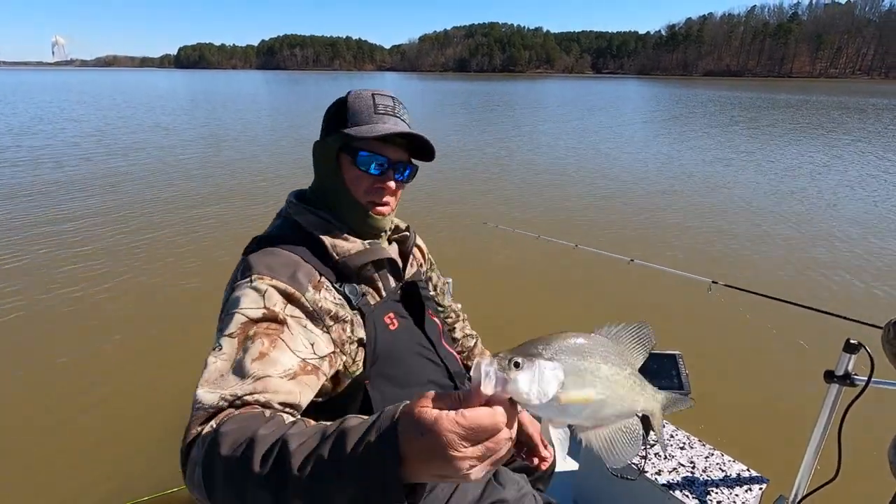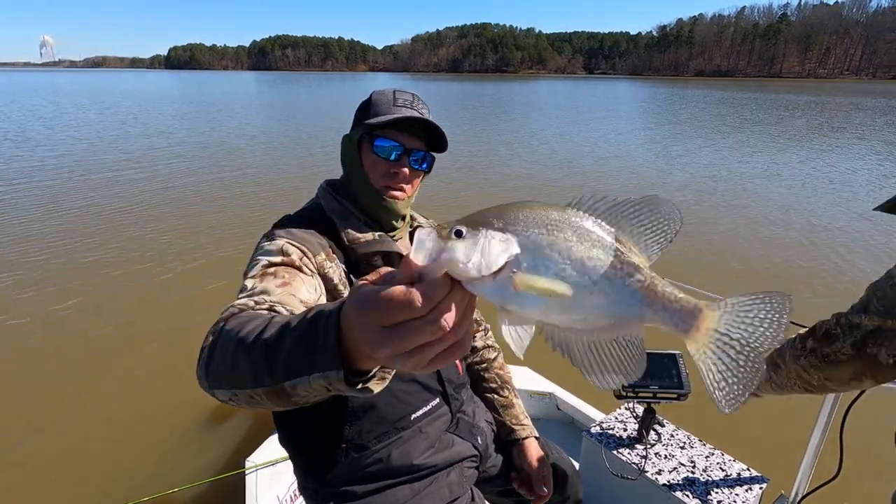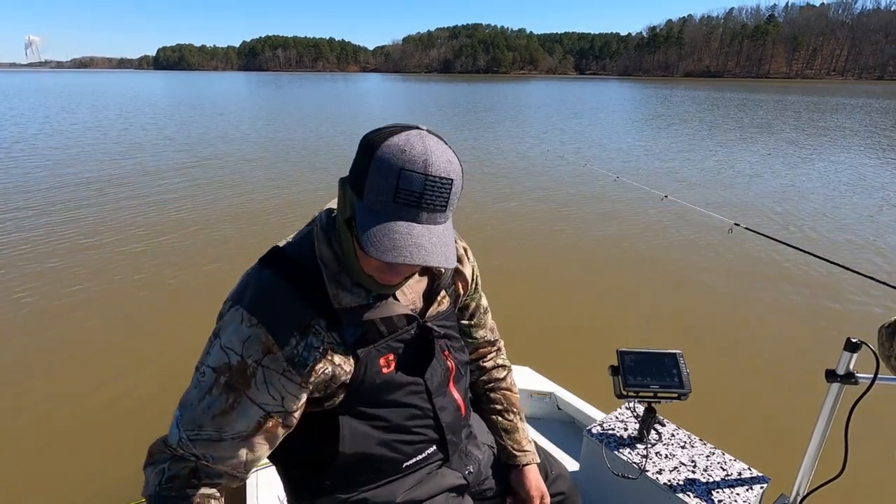That's a decent fish there. All right, guys, that's an 11 and a quarter inch fish right there. Maybe 11 and a half. Decent sized crappie.